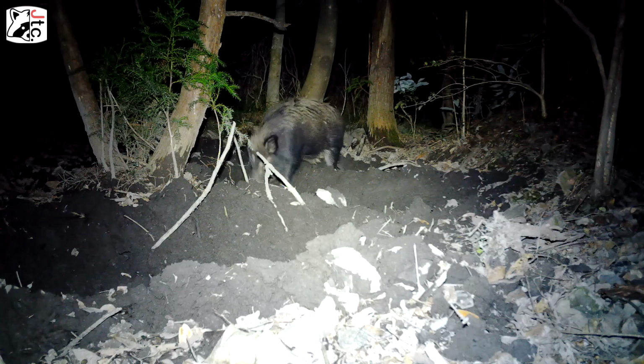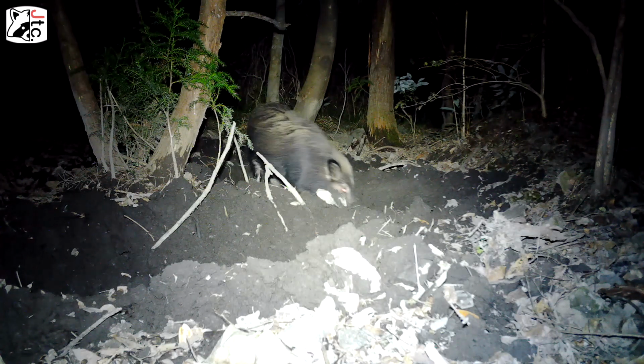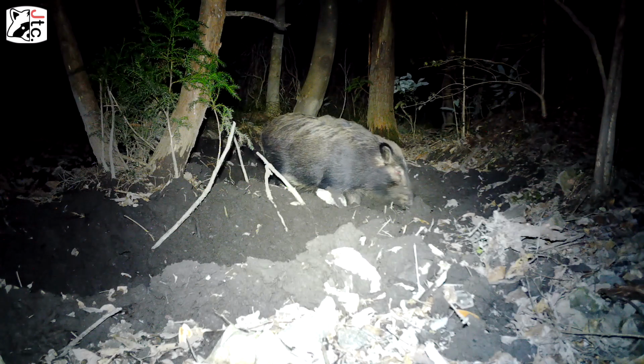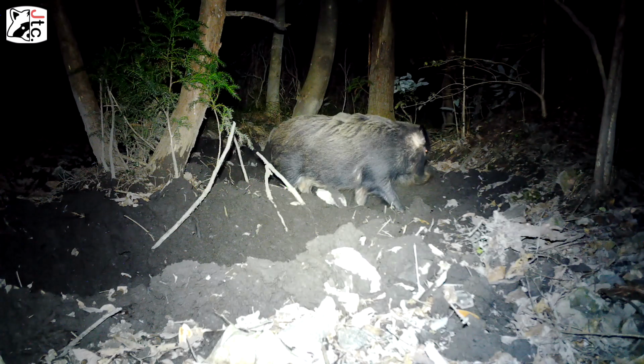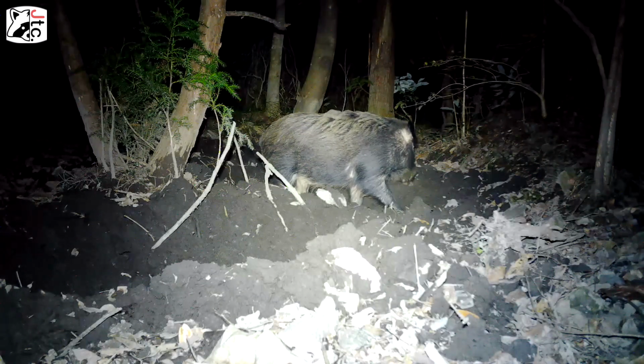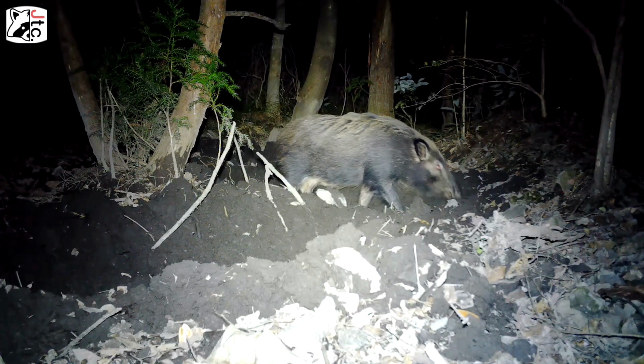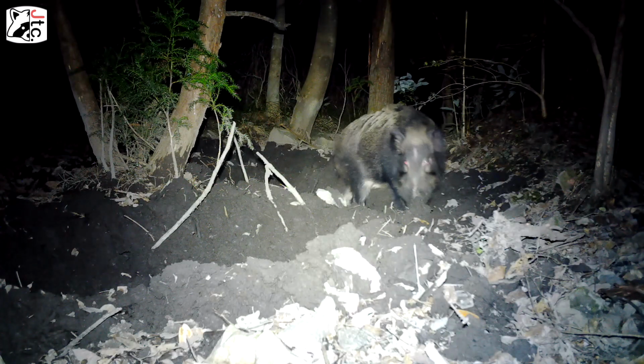I've seen how trees, and even big trees, will slowly eventually just start falling down because of how the wild boar waller and roll around in the mud. It's not just the boars too. Deer will do this as well, and deer are pretty big animals as well. So they shape the environment, and it's just really interesting.